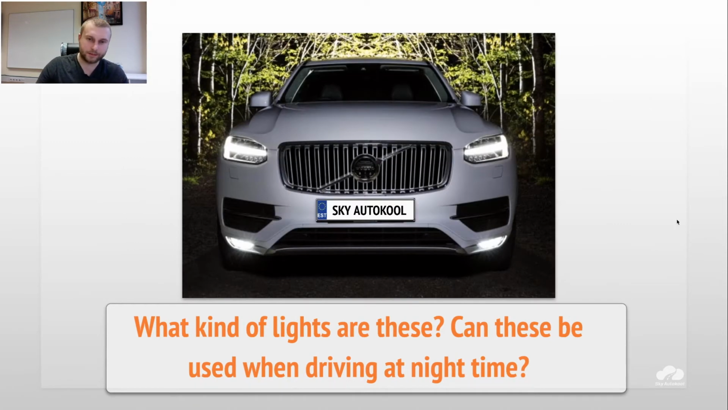Here, for example, most possibly these lights are casual headlights. So it's not side lights most probably. So imagine it's casual headlights here, and as you already understand, these are fog lights.